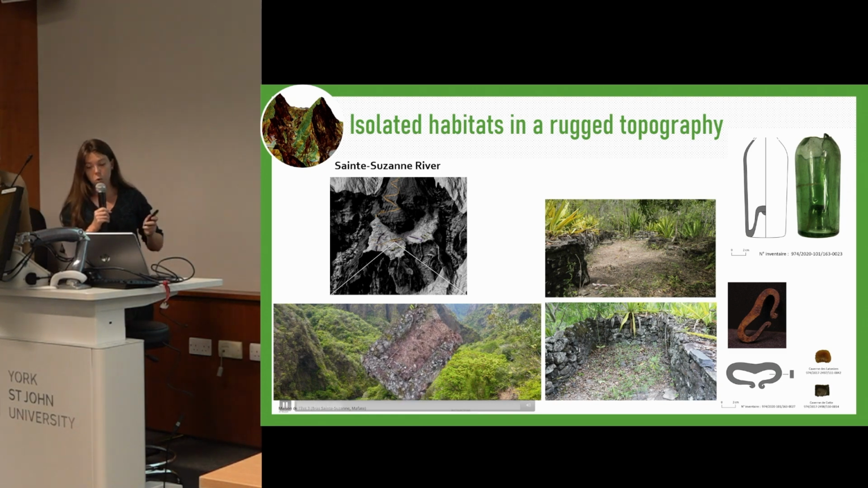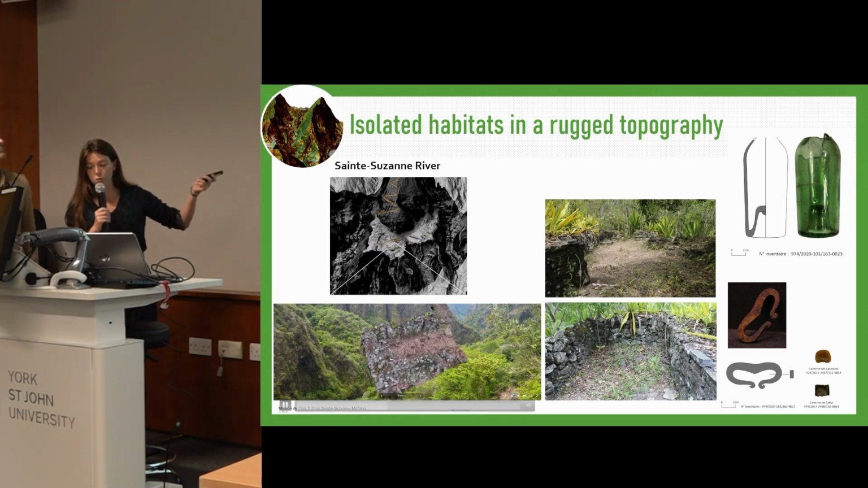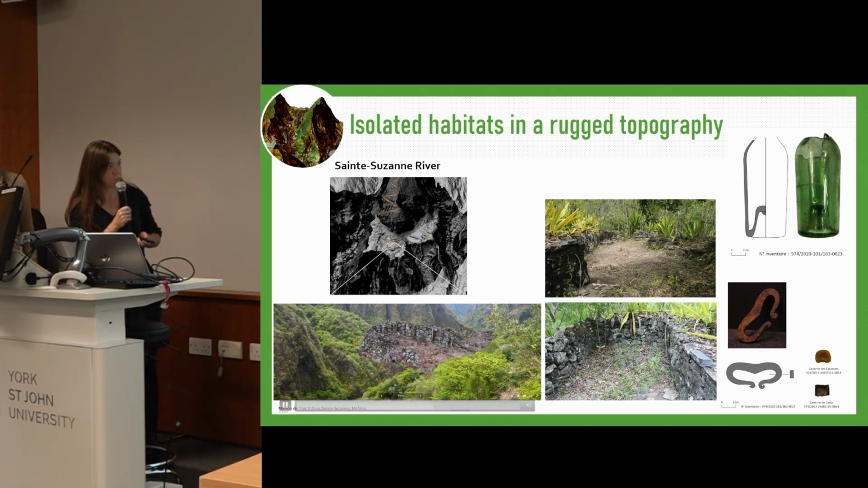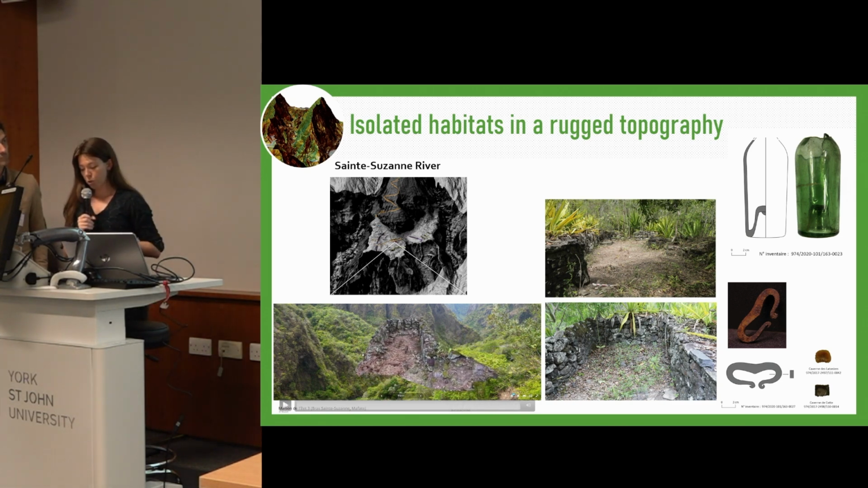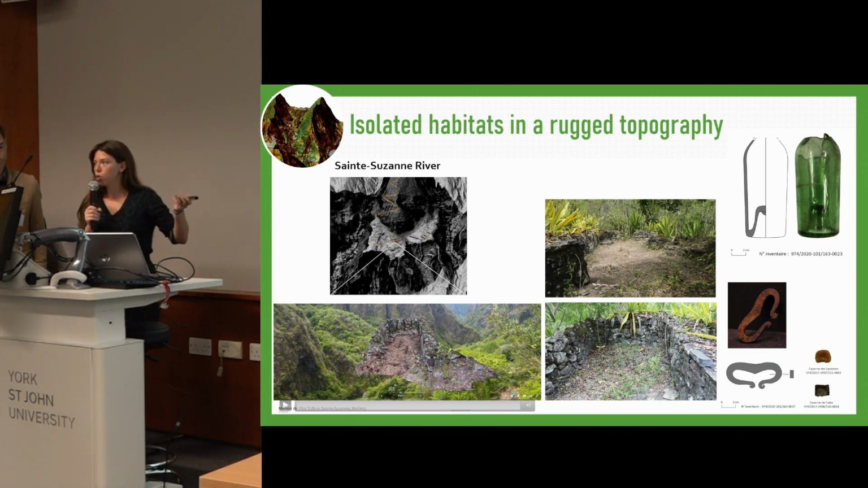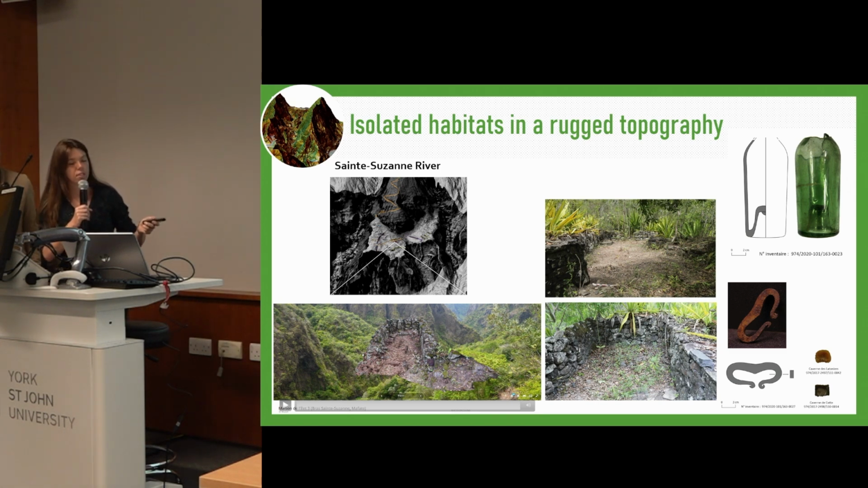Here you can see one of the little houses rendered in 3D after photogrammetry. You can see another one here. These houses are the best preserved structures of Mafate. They have a stone base where wood poles are still in place and prove there were wood walls above. About the artifacts, you can see a bottle. We found hundreds of pharmaceutical bottles, we don't know why, and a lot of daily objects, such as this lighter.